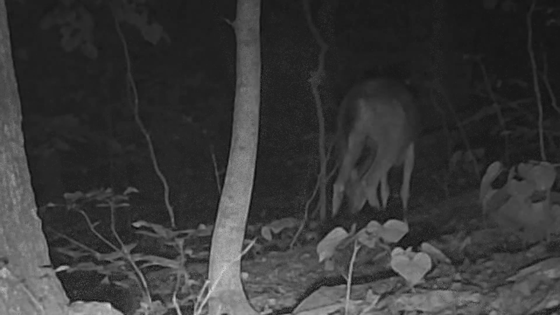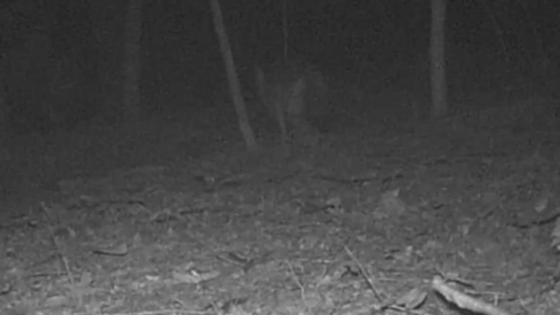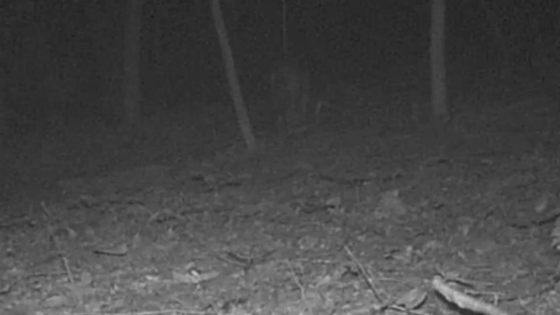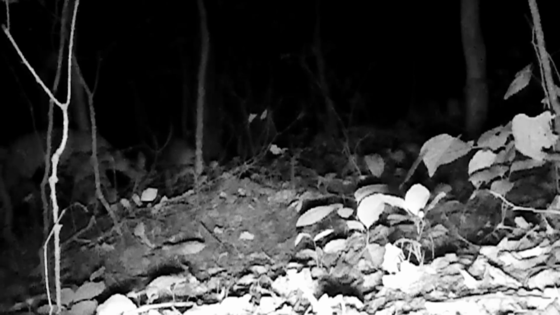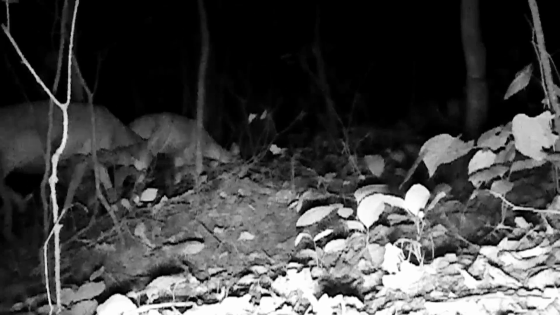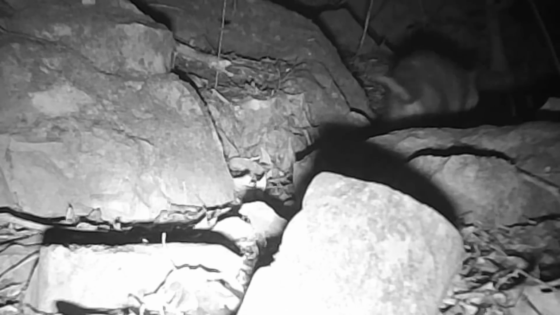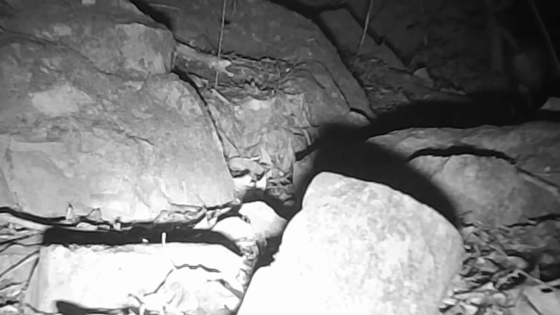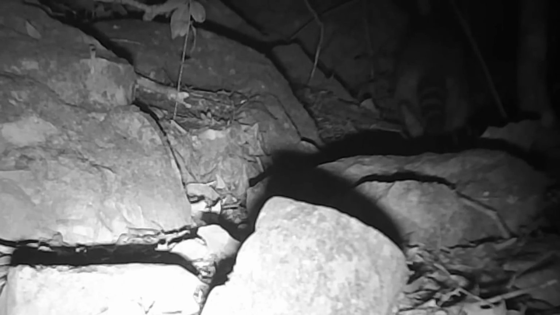And the old coyotes too. They just follow them around, looking for a vulnerable spot. There's a little family there, does and fawns. And on the path, a little possum moving through, and the coon moving through. Just a crossing area in these rocks.